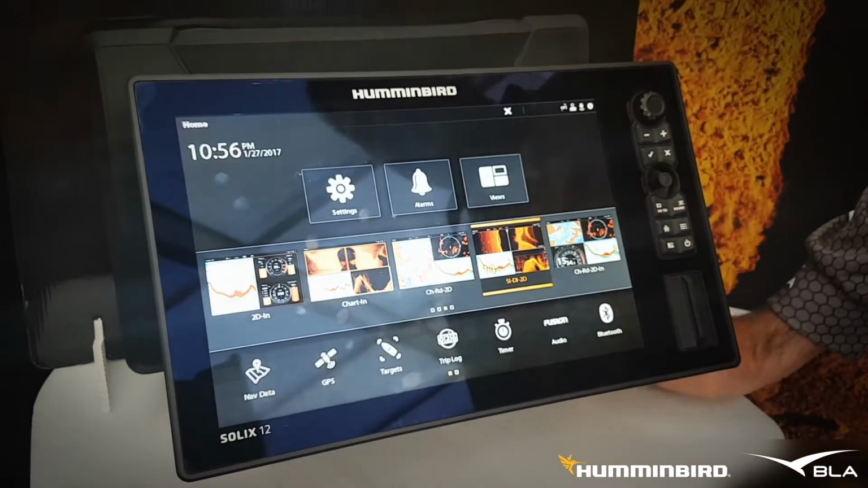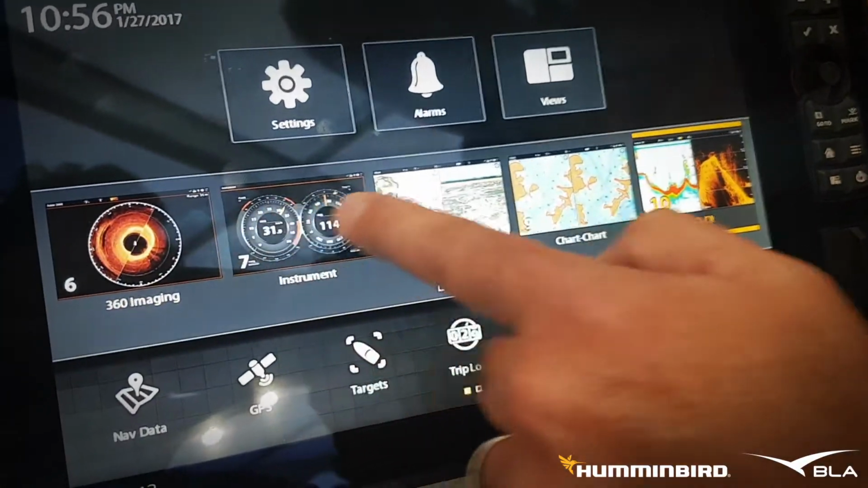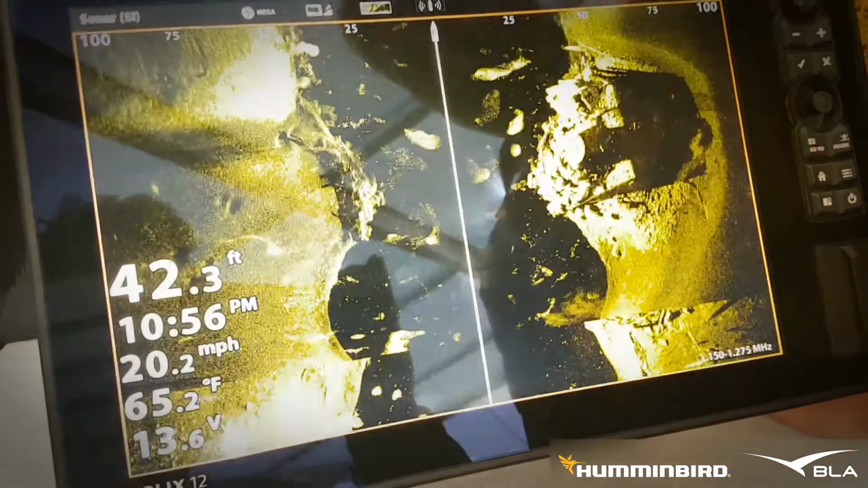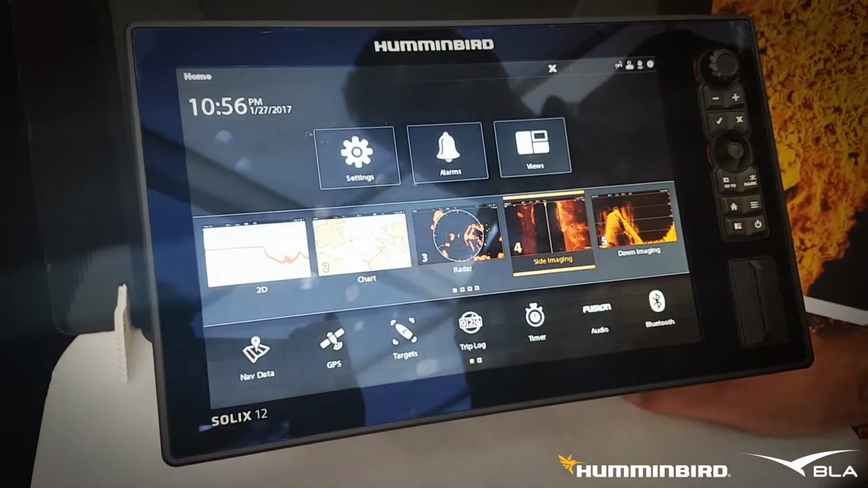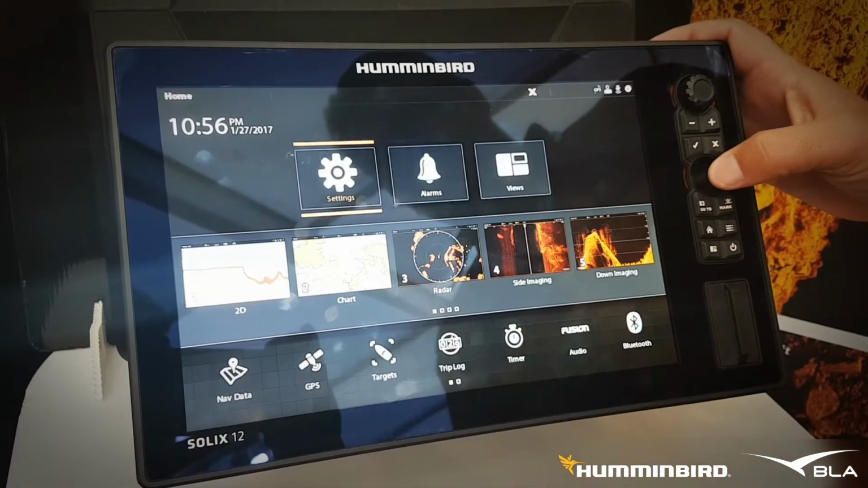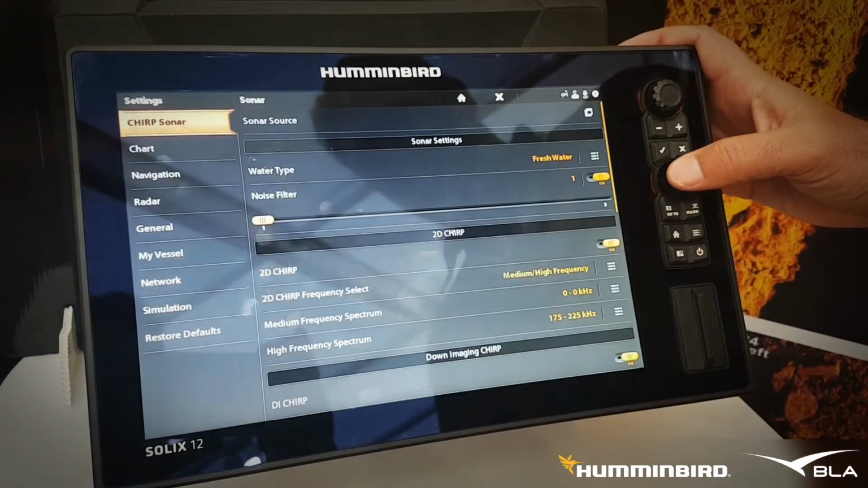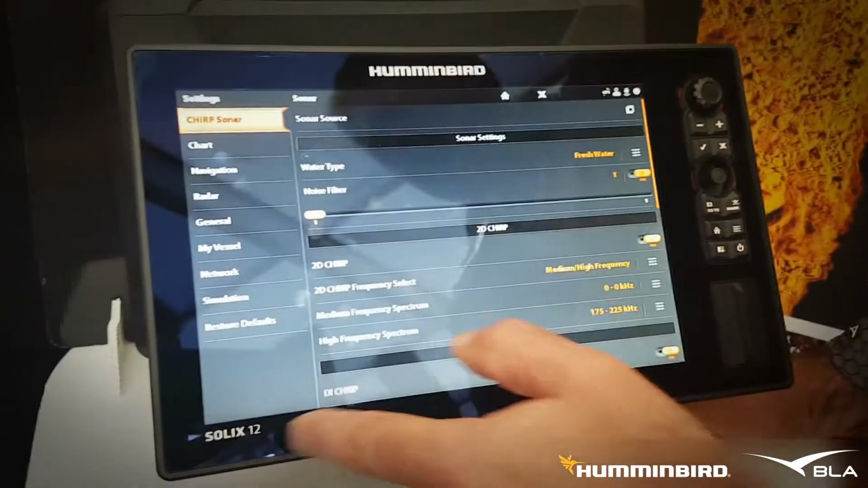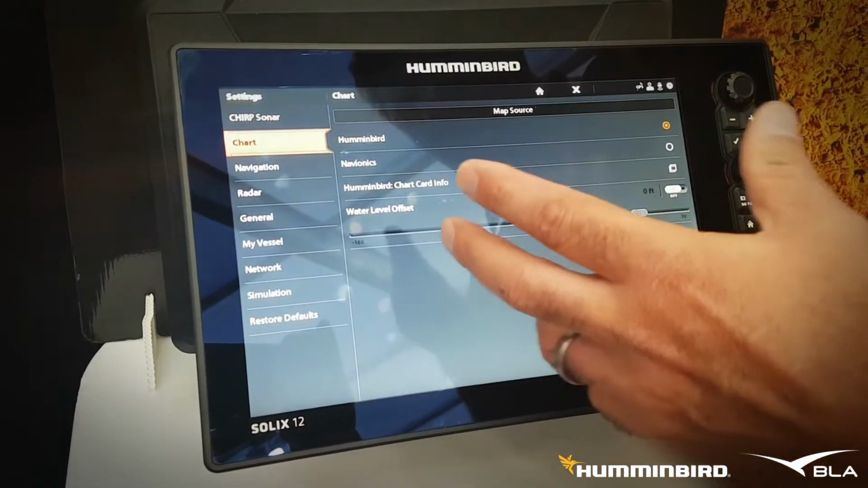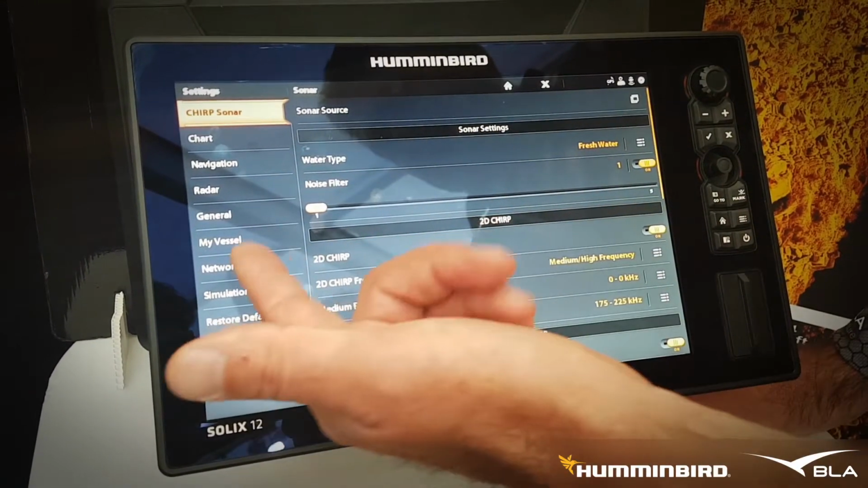Very simple menu system. We have our favourites across the bottom here. We can scroll through and select different favourites. We can go into our settings. So again, we can use the touchscreen or we can use the joystick to move around the screen. This is where we can adjust all our menu systems. We've got full chirp adjustment, chart adjustment, navigation, your vessel and network.